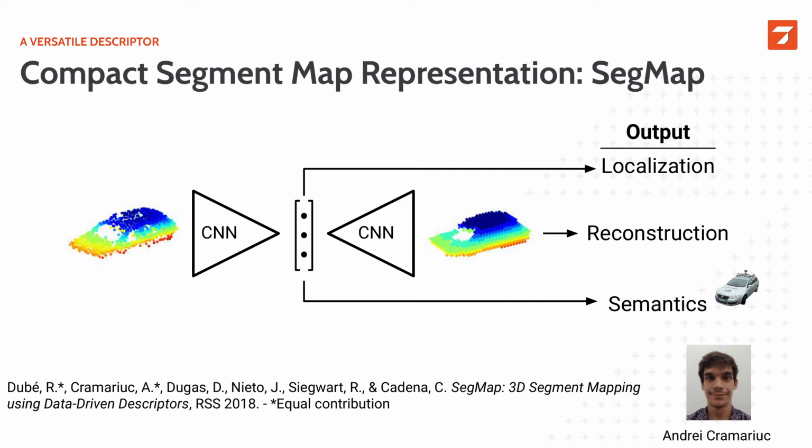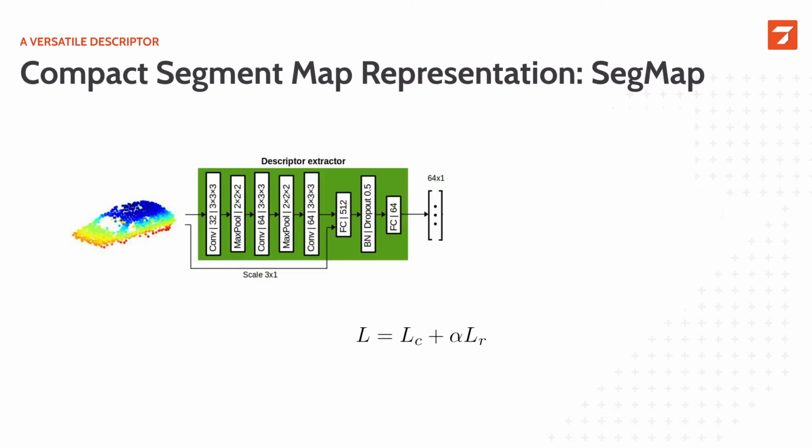For this, we use an autoencoder-like structure, and this allows us to provide visual feedback to remote end users. On top of this, we can also do semantics extraction, and all of these features we get at the same price, which is a single pass of the descriptor network. Taking a closer look at our descriptor, we have 3 convolutional layers and 2 fully connected ones.